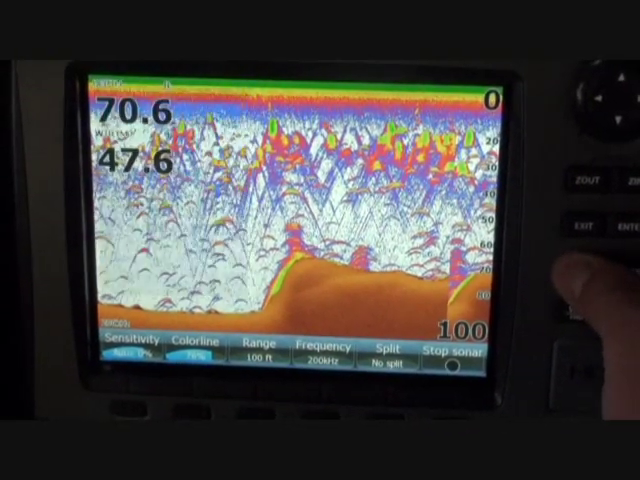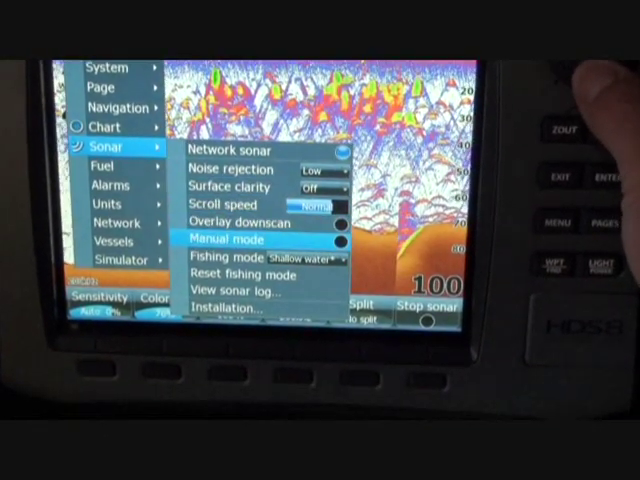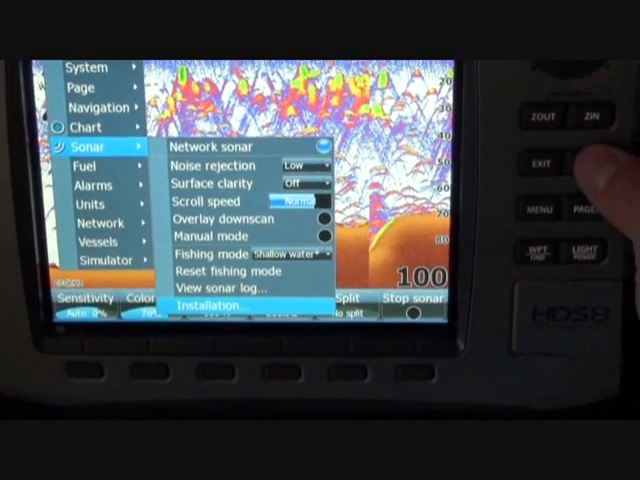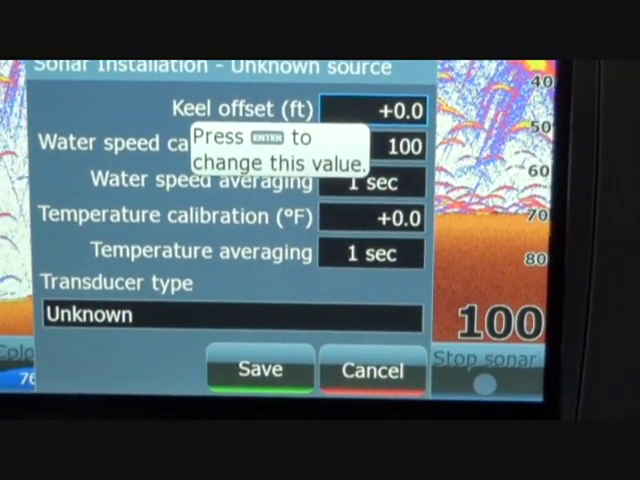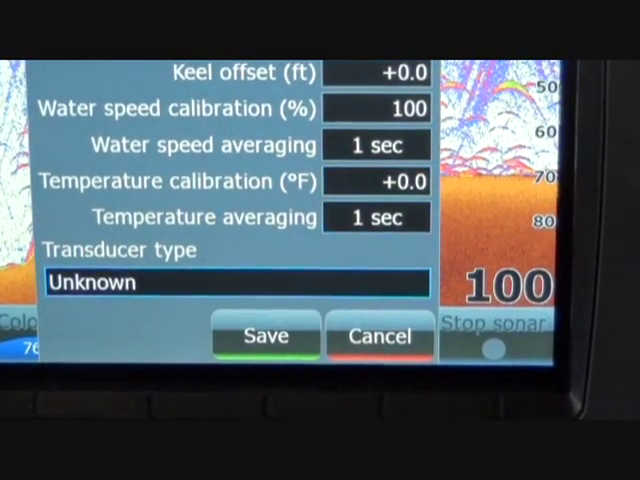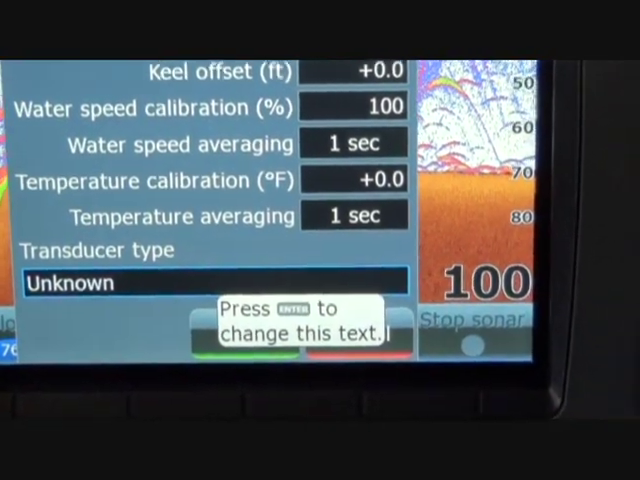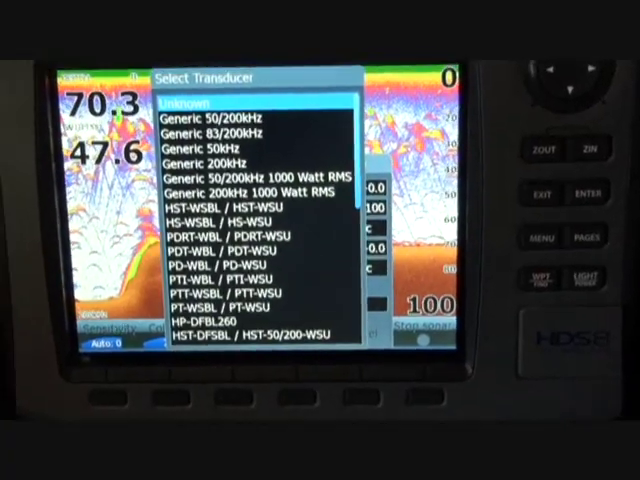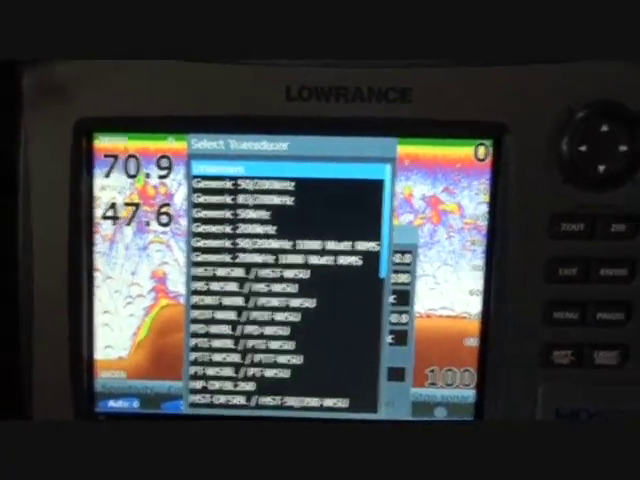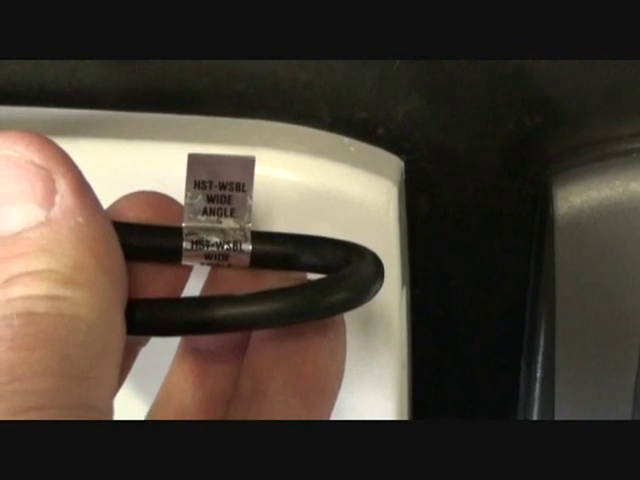All you do is you hit menu twice, into the sonar, go all the way down to the bottom where it says installation, and select enter. Now you're going to notice on the bottom it's going to say transducer type. Once it's highlighted with that blue ring, you hit enter and it's going to pop up a whole list of transducer options. Now the transducer that you receive right out of the box is going to have a code on it.